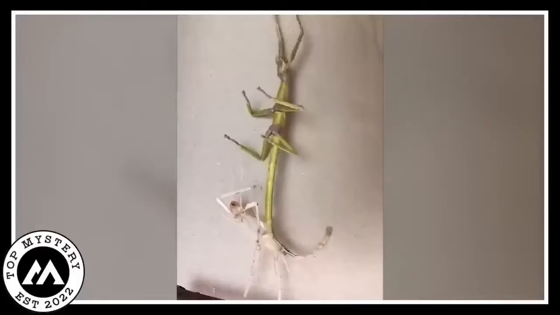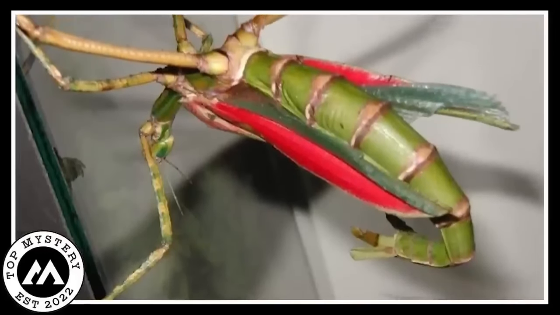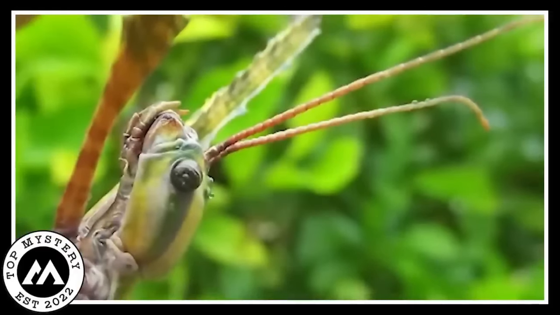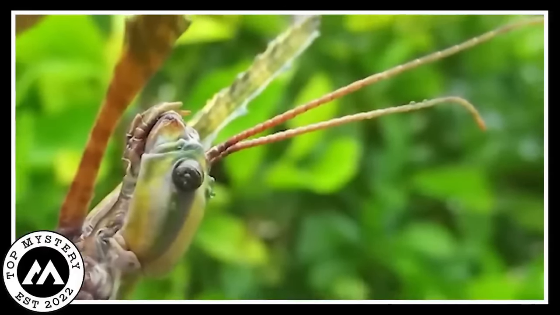Imagine stumbling upon that footage. The unsettling sight of a Mentos going through a total candy transformation. Nature can be weird, and apparently, so can your snacks. So next time you're munching on Mentos, just remember, there might be a spooky backstory to those sweets.